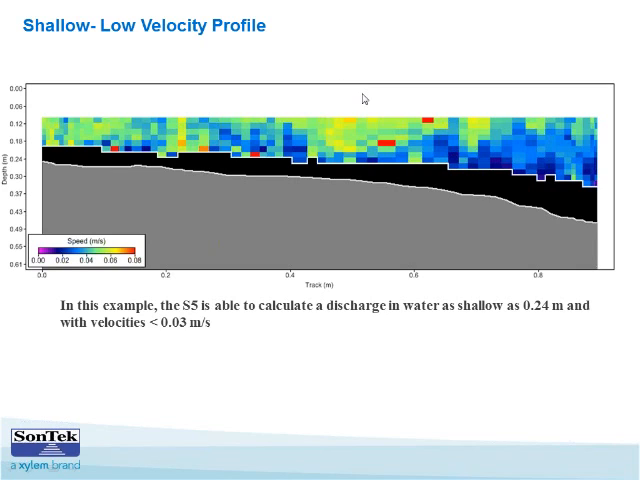Here's another example of some data that's been collected by the S5. As you can see, it's able to pick up cells and calculate discharge in water as shallow as 0.24 meters, and we're collecting velocities down to less than 0.03 meters per second, if you look at the scale here.